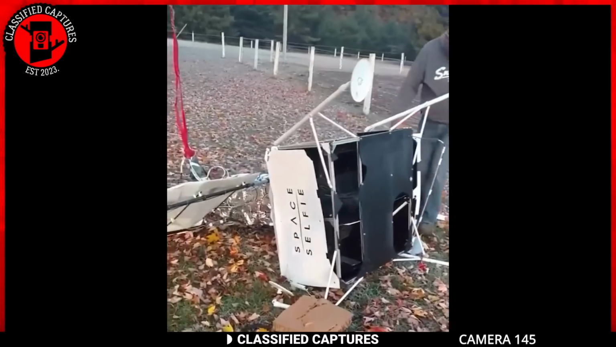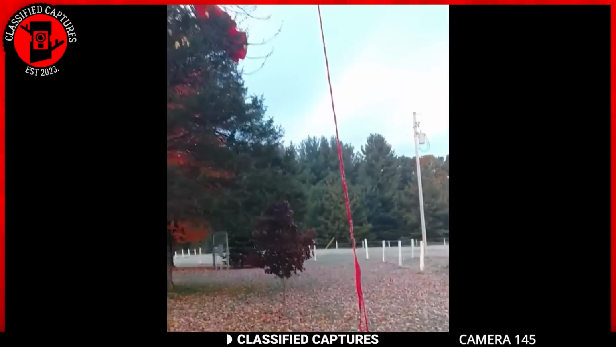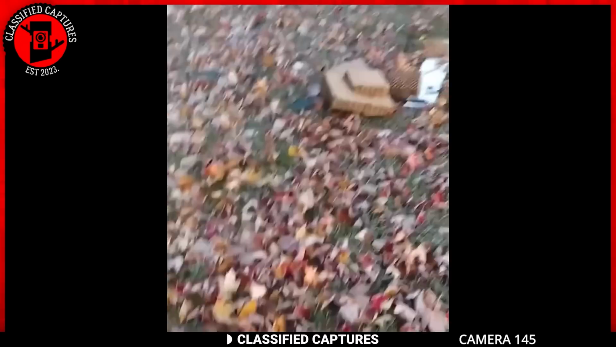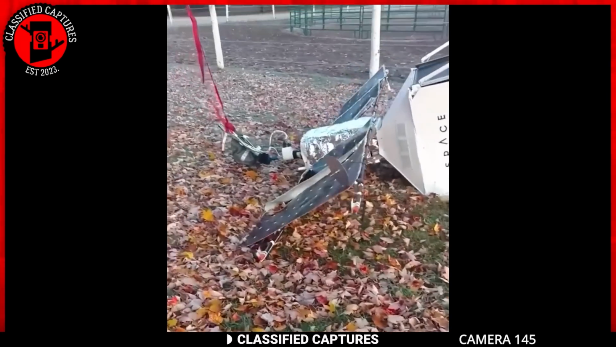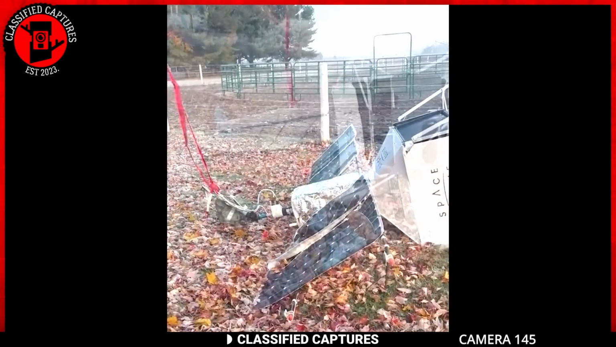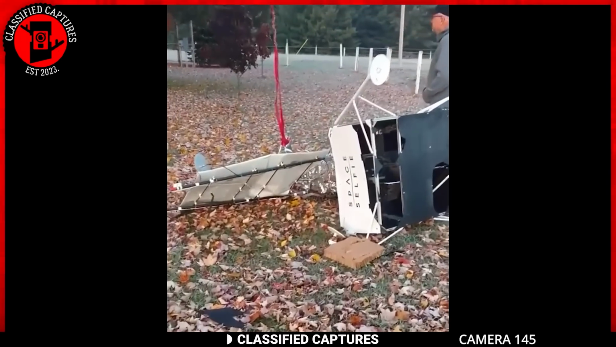Curiosity kicks in, right? So after a bit of research, it turns out that this thing is called a Samsung Space Selfie. And get this, it happened back in 2019. Yeah, a whole space selfie dropped into someone's backyard.